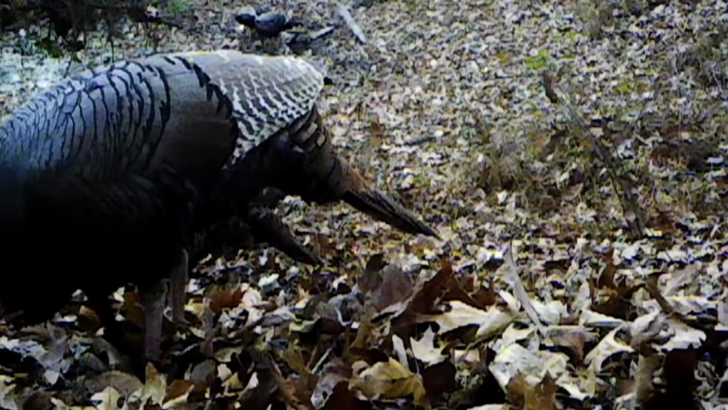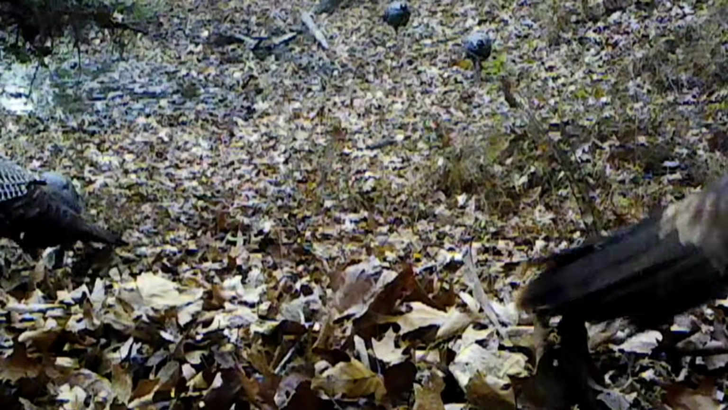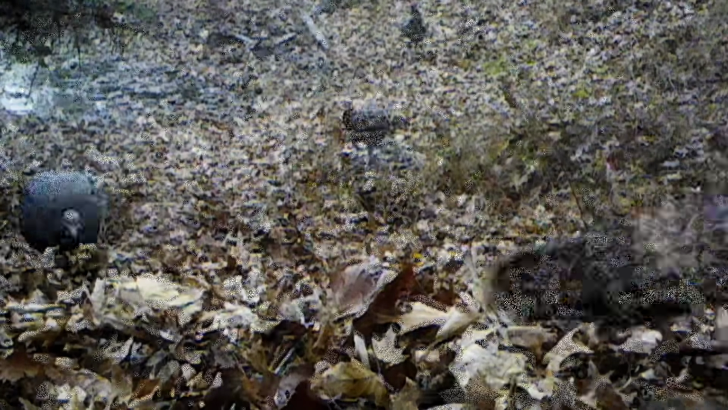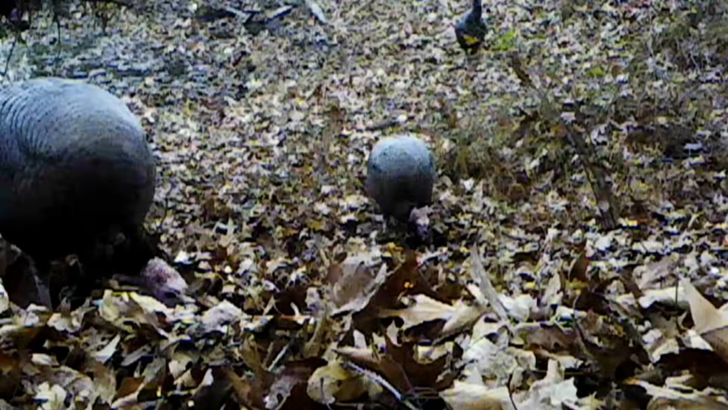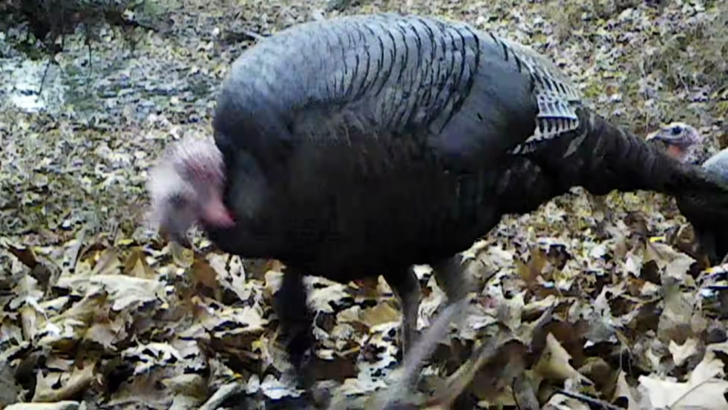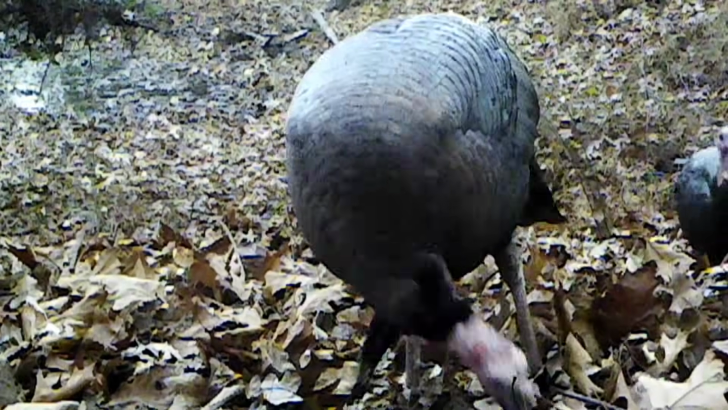These are mostly Big Tom, Jake, the bachelor group. They usually don't hang with the hens. Just a big bunch of toms. Beautiful big birds. But you ain't gonna walk up on one, that's for sure.